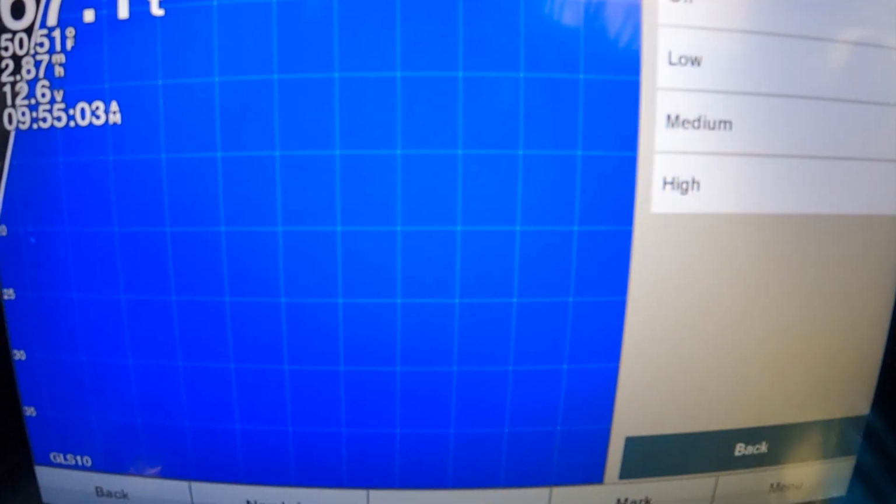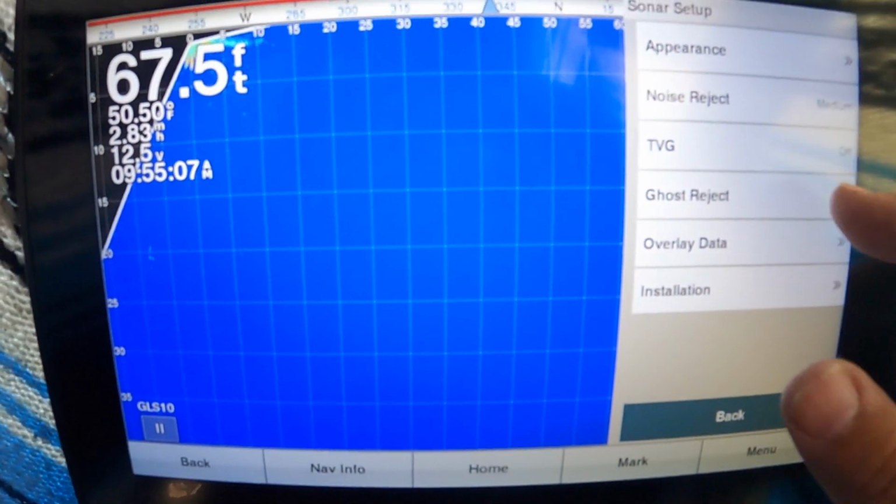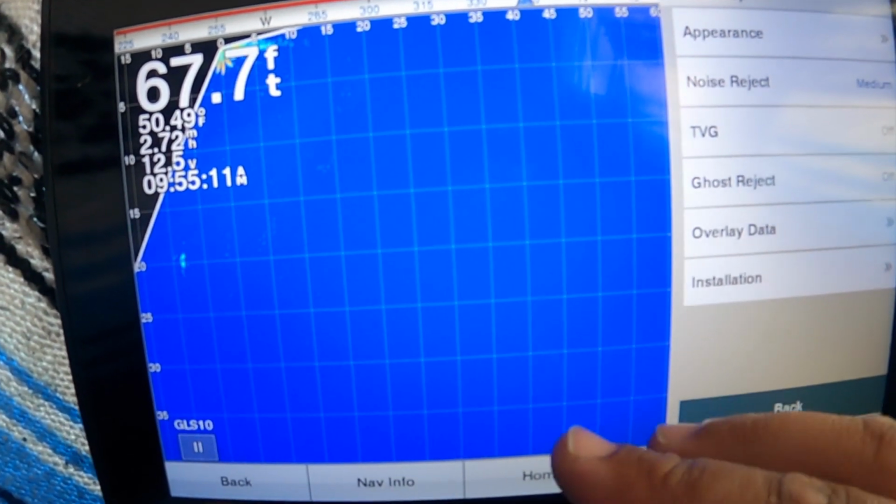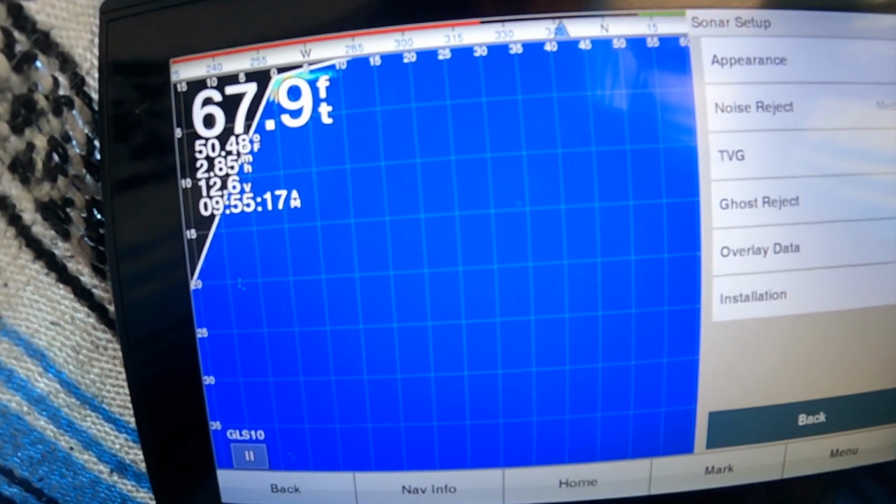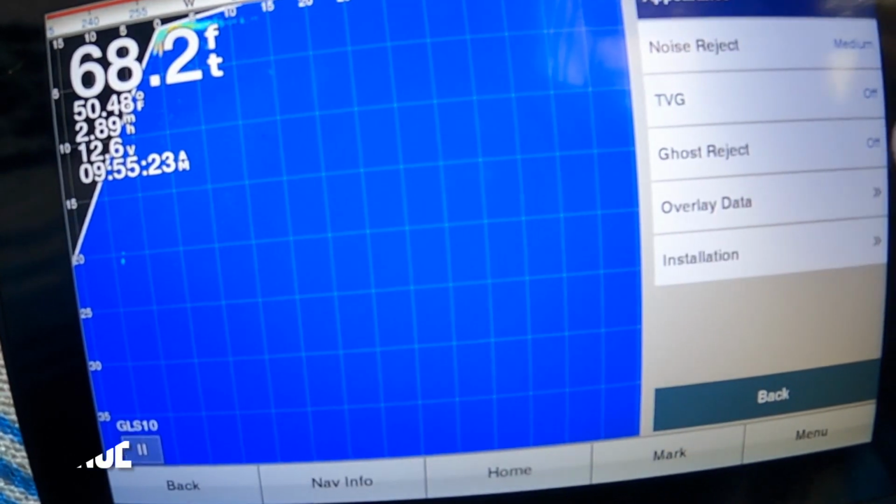Good, so I'll go back over here again, put it on medium, go back. The ghost reject, that's if it has a ghost effect, mostly talking about the bottom, I've understood. There may be a double reading on the bottom. We're not charting the bottom, so we don't really need that. We keep that off.